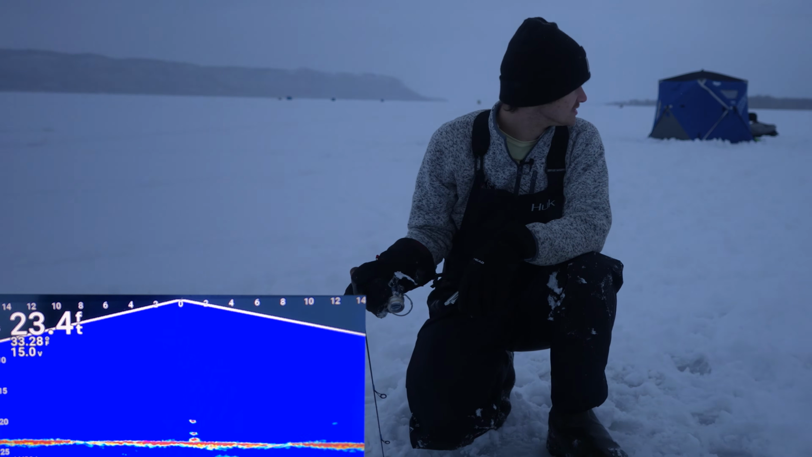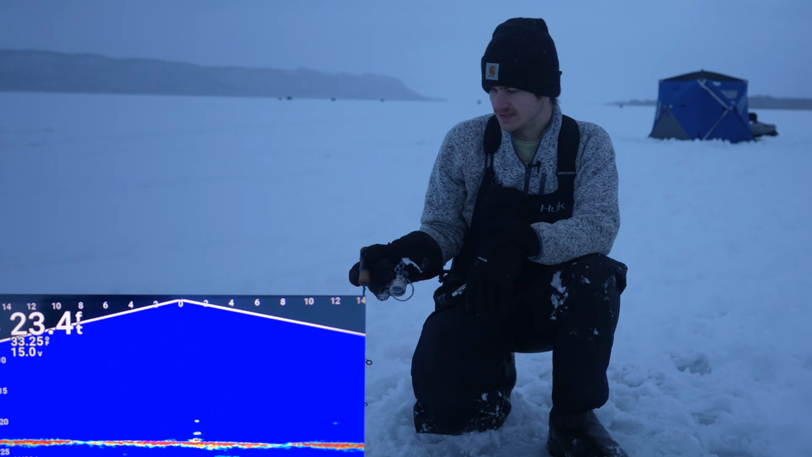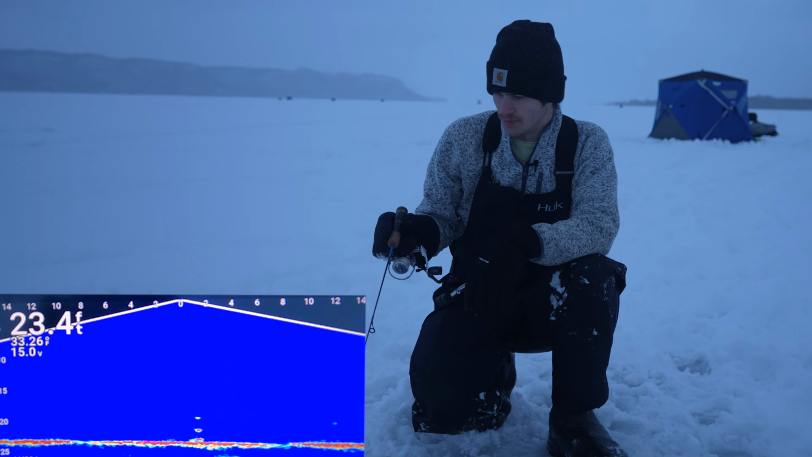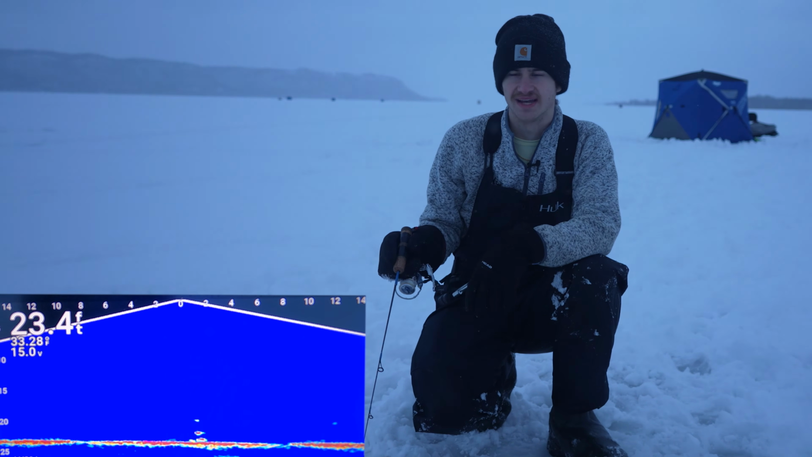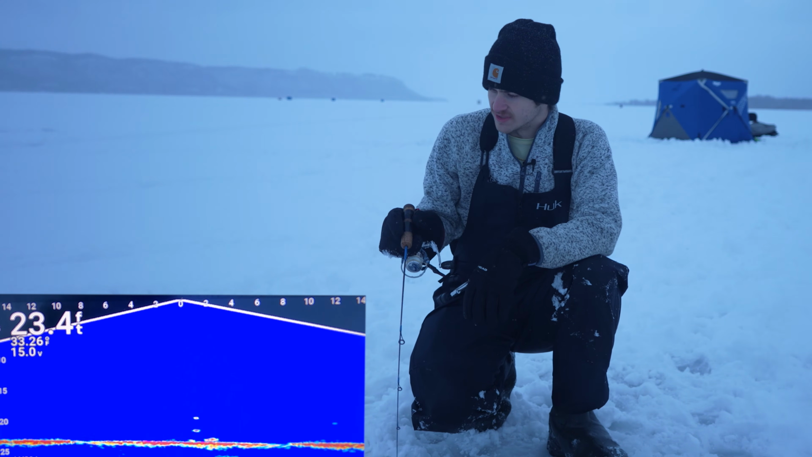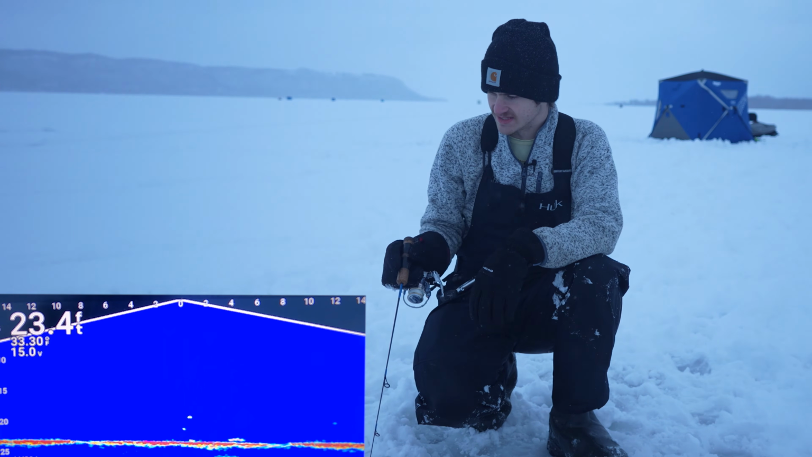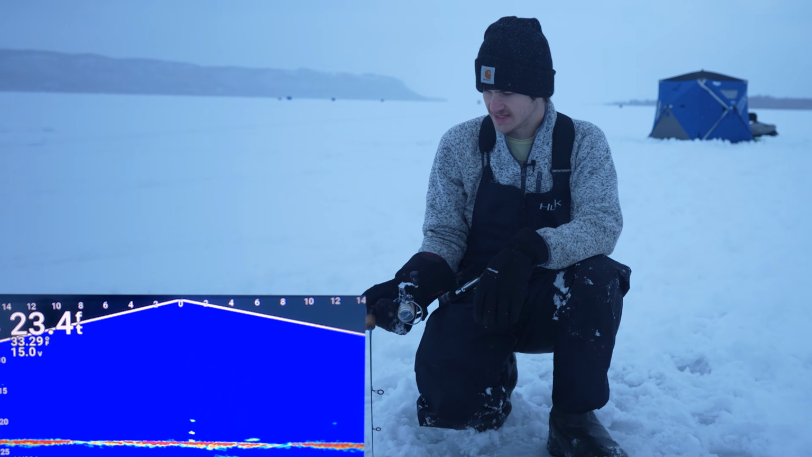The sun is starting to set here. It's starting to get dark. So we should be right on the money here soon. I'm hoping the bite gets really high right before sunset. Most lakes I fish it does, and if this lake's good before sunset, I got some high hopes for sunset. But we'll see. Some of these fish are getting spooked off pretty easily now.